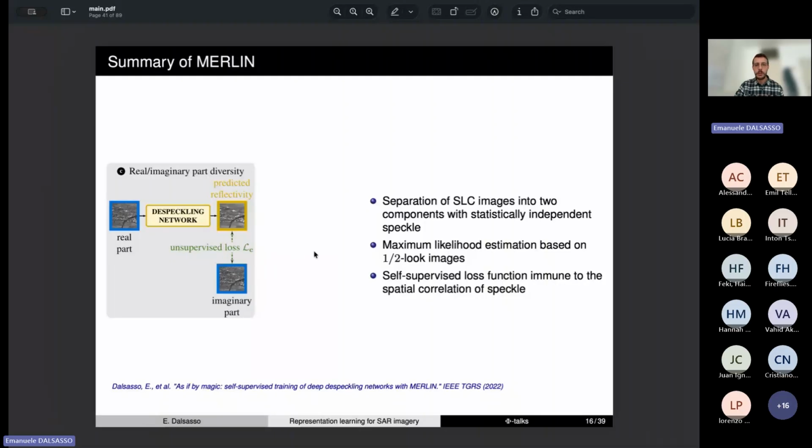So it's a way to ingest some prior physical information about the speckle statistics, and that the training strategy that we set up is robust to the spatial correlations of the speckle that the model has implicitly learned directly from the input data.